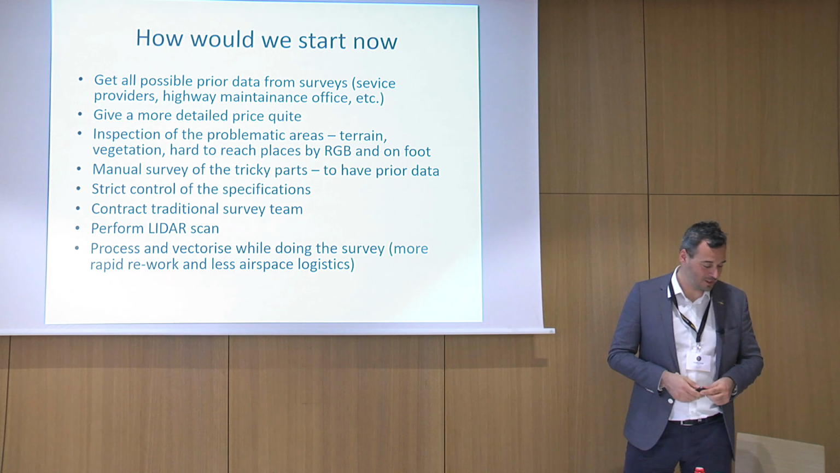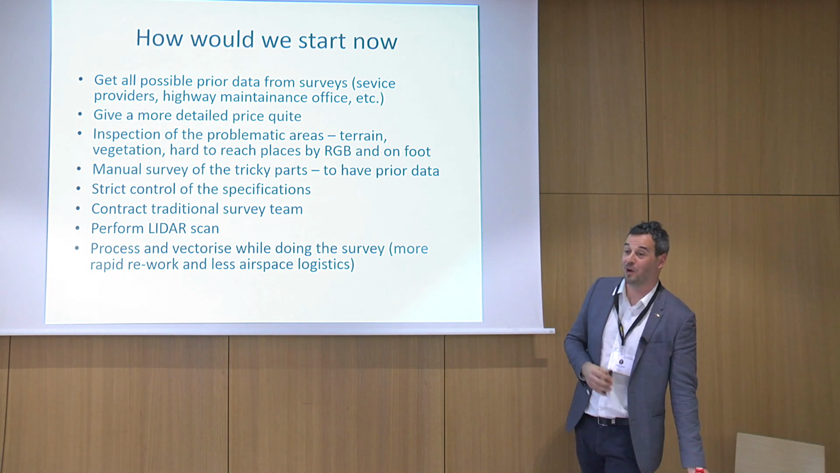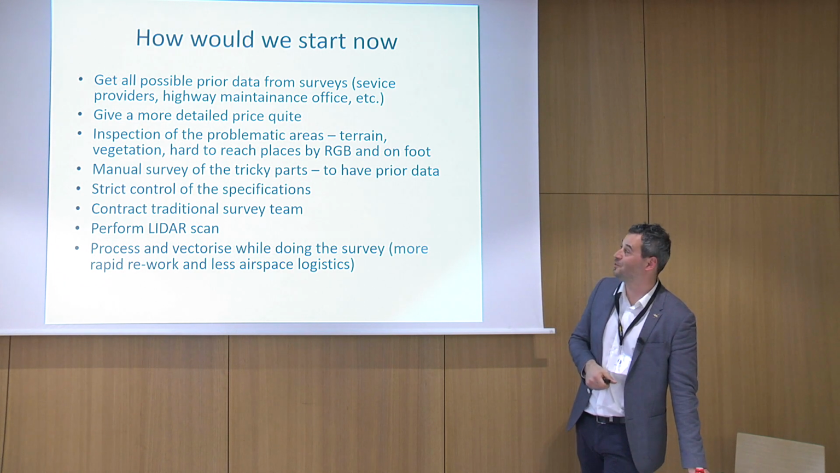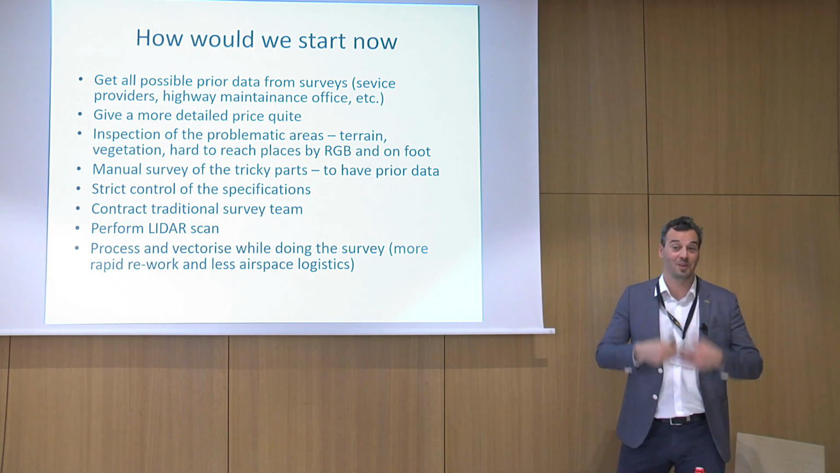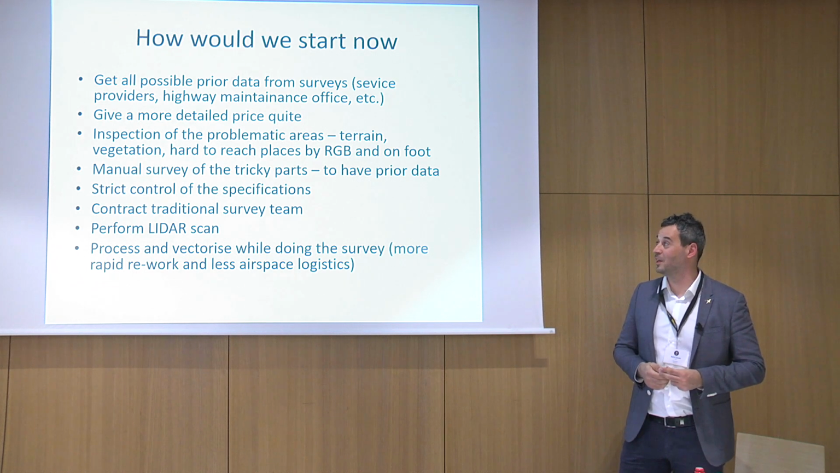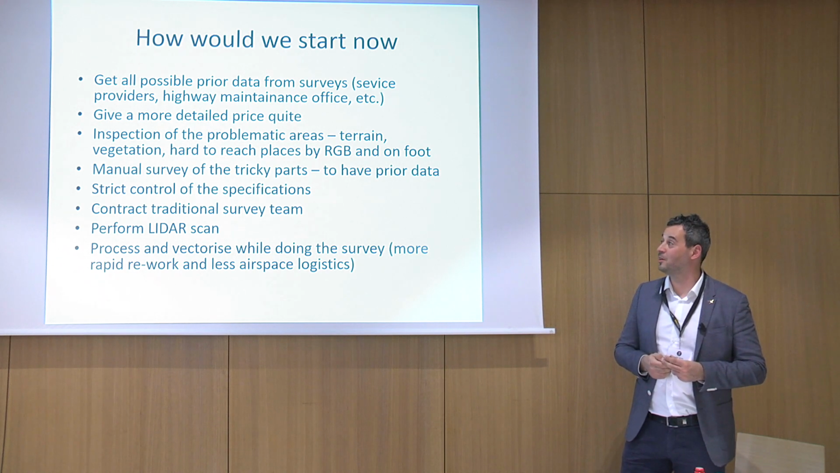So how would we start now? We would get all the possible data that we can obtain prior to the survey, and really push the customer to give us what they were withholding. We have to get much more detailed with the price quote. There's a typo there, but as I said, a lot of things just popped up after we started the survey, and they and we all learned our lessons there.